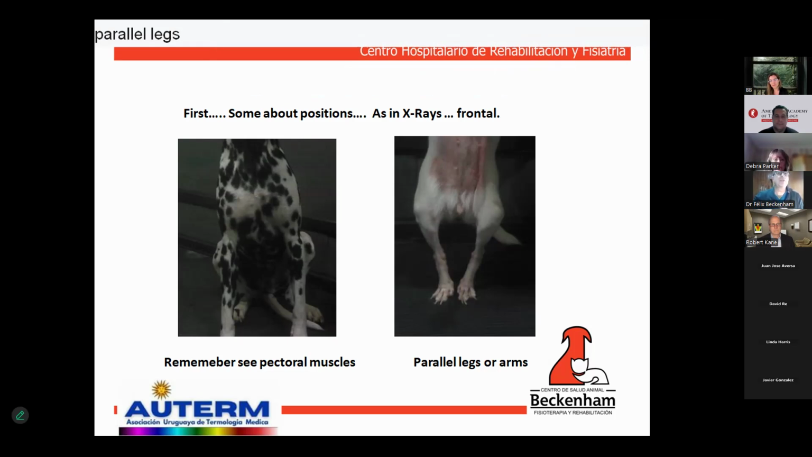The tutor should always be on one of the two sides, holding the patient's head ideally by the chin, without lowering their head so as not to obscure part of the pectoral muscles. Remember, always, every time, see pectoral muscles. Whether arms or legs, one must be patient before shooting, waiting for the exact moment when both limbs are parallel.